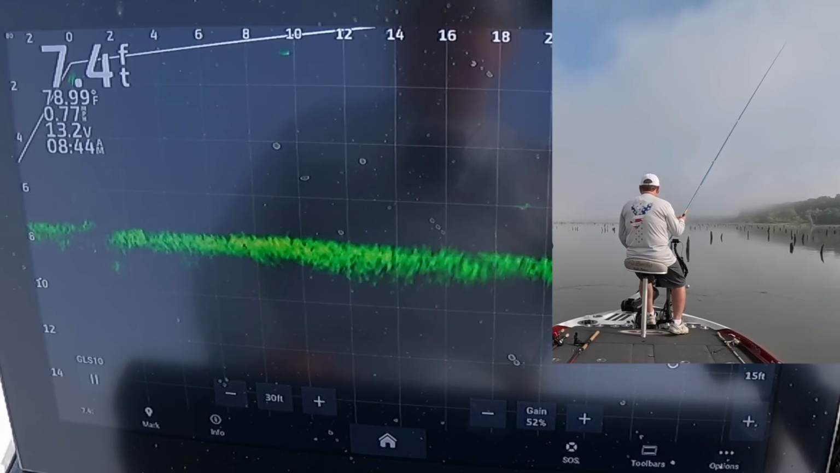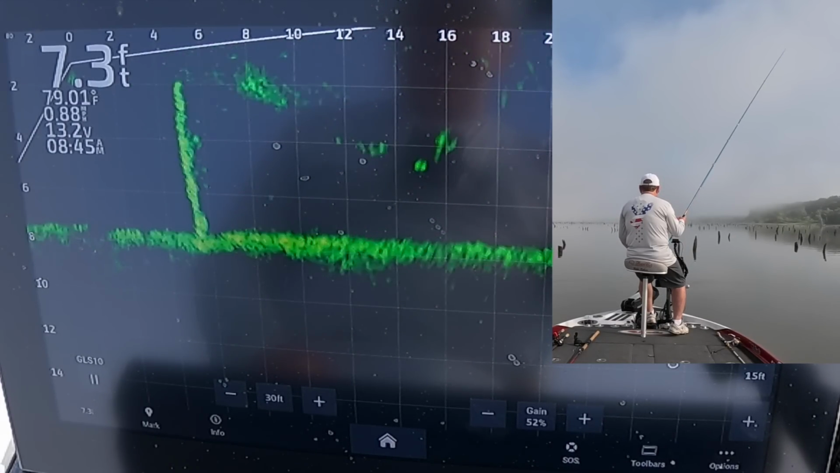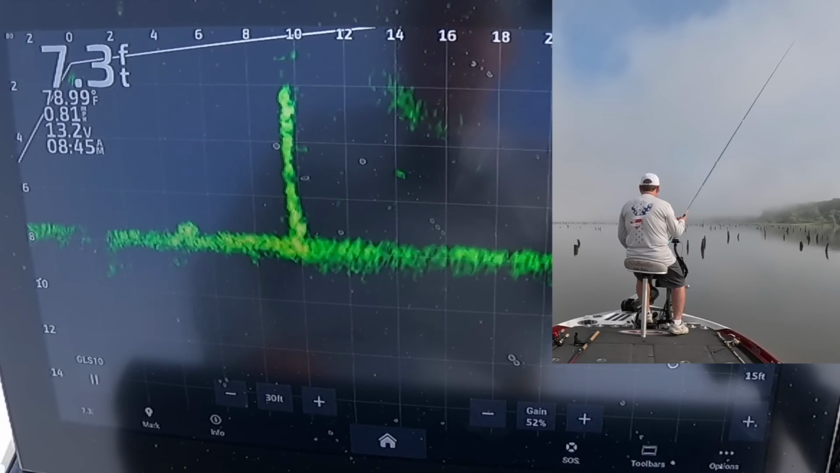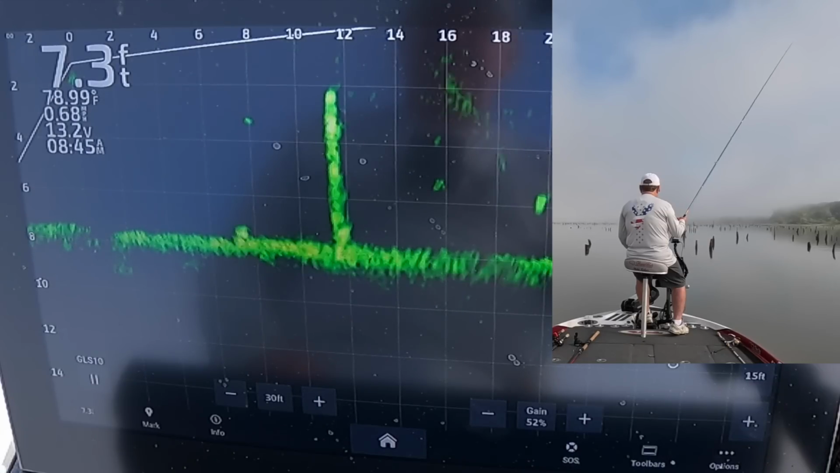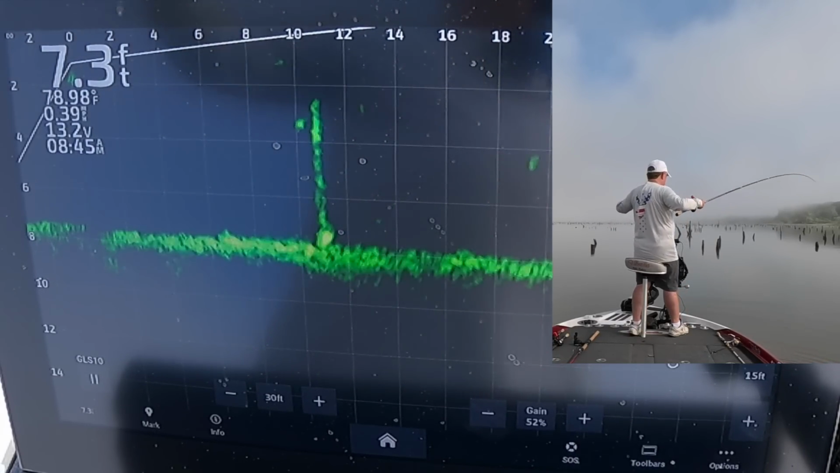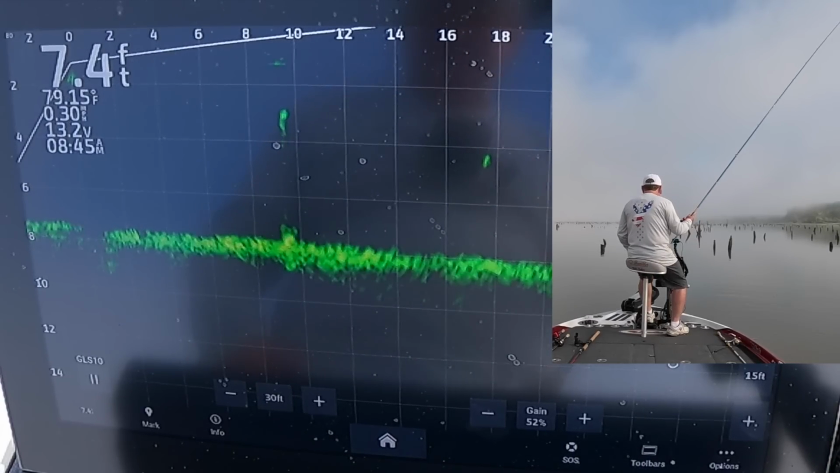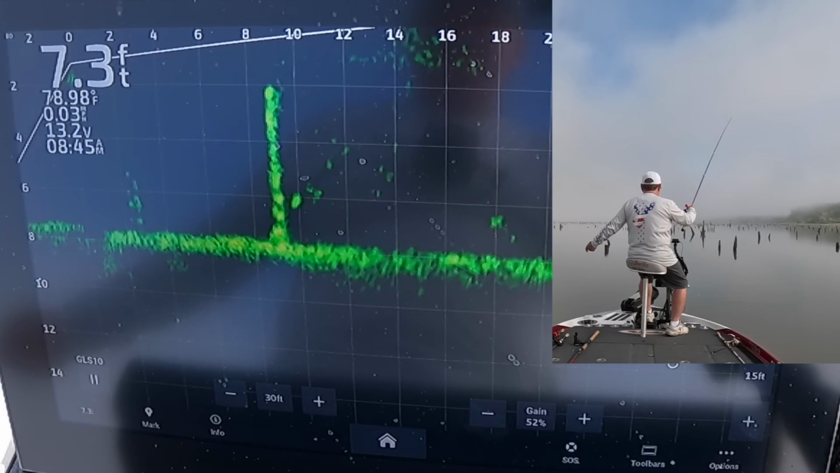Oop, I think I just hit the stump that had the fish on it. Is he still there? Yep. Don't have a very good angle on him though. I guess that prop on the tree didn't bother him too bad. He don't look very big.